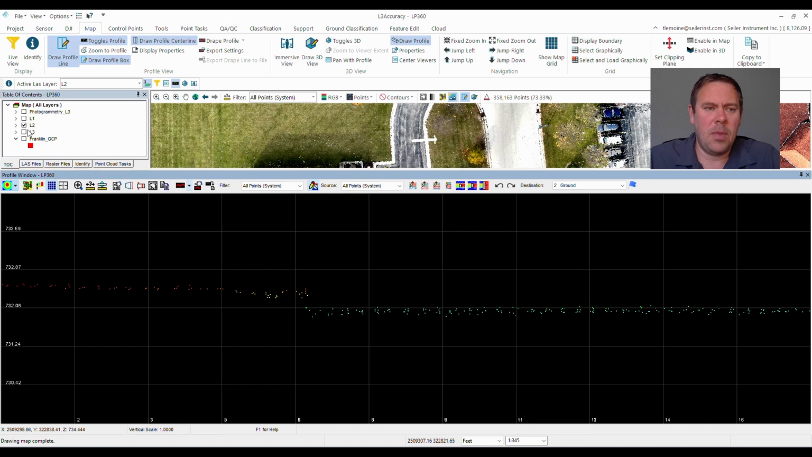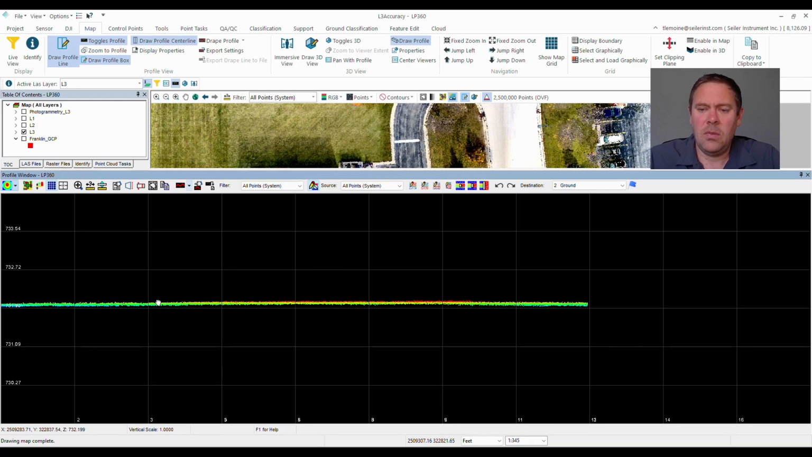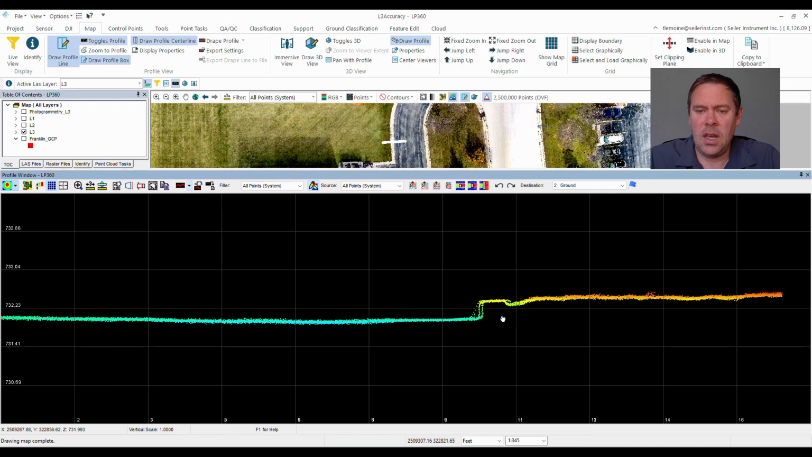Let's flip on that L3. Here we can see a much more substantially defined curb. You can actually see the area behind it where the vegetation starts. Move over to the other side here, and again, we see a high definition of it there.